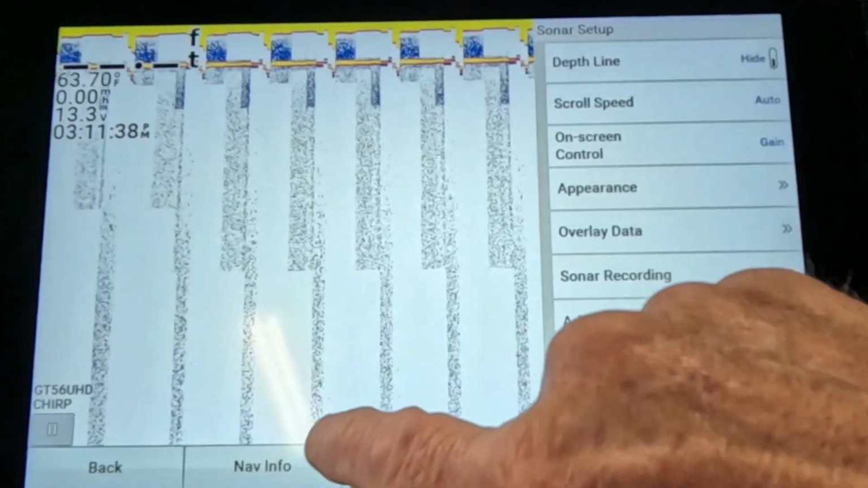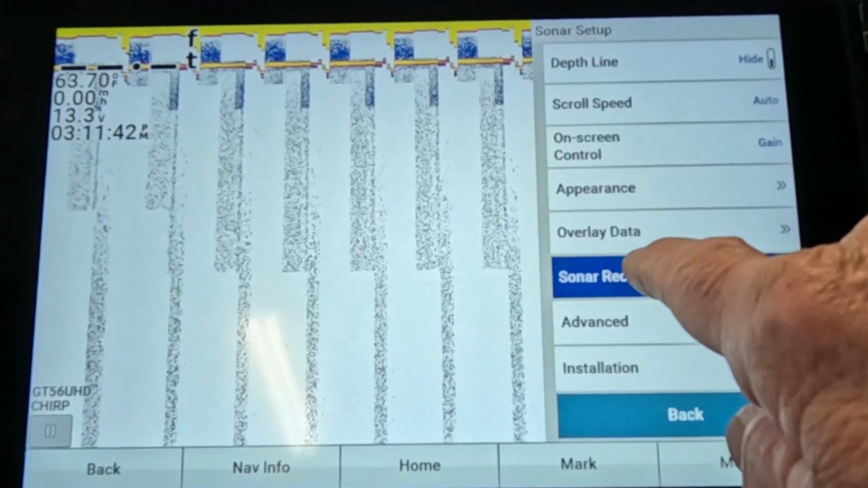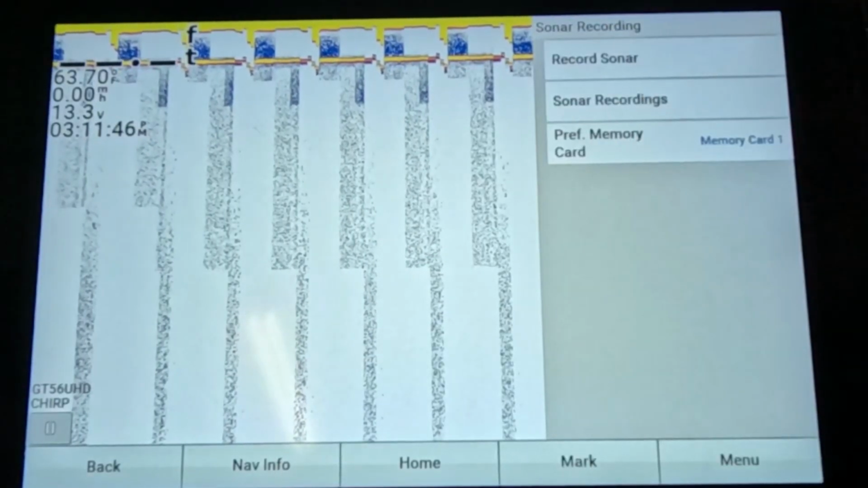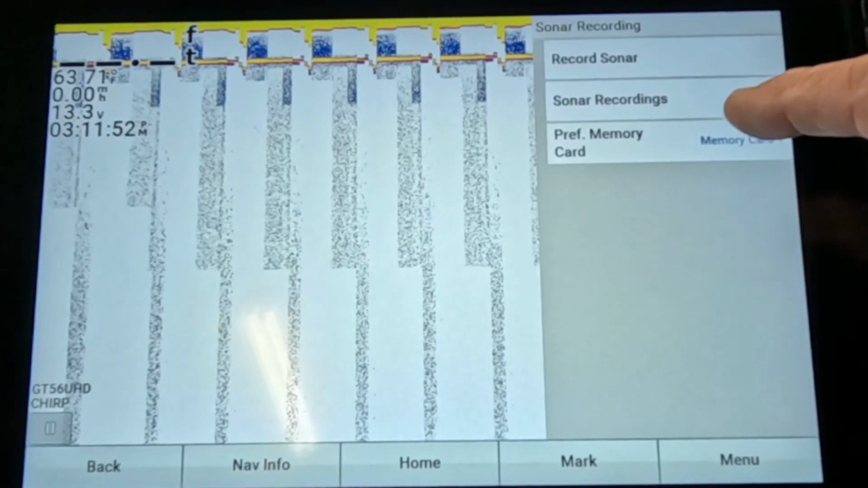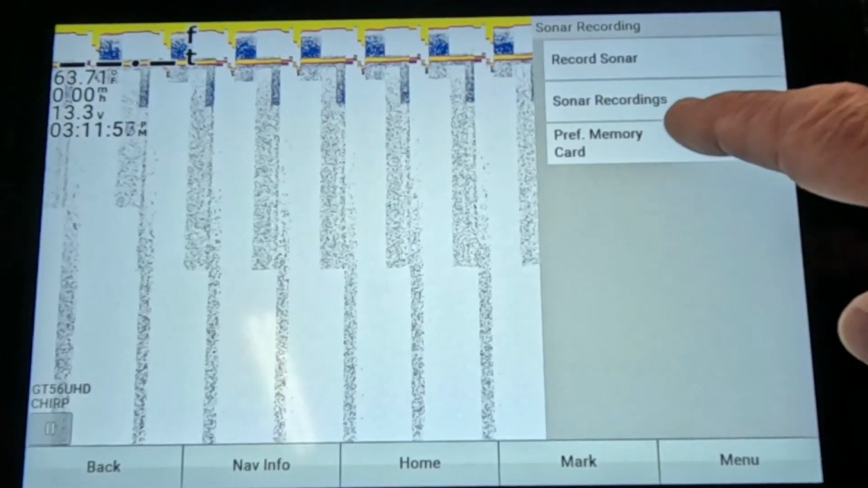Sonar recording. Now, if you see something that you going over an area and you want to record it, you can go to record right here and start recording, and it'll record the screen. You can go back later and look at it, and you tell it what memory card you have in it. If you have 2 in it, tell it which one you want to record to.